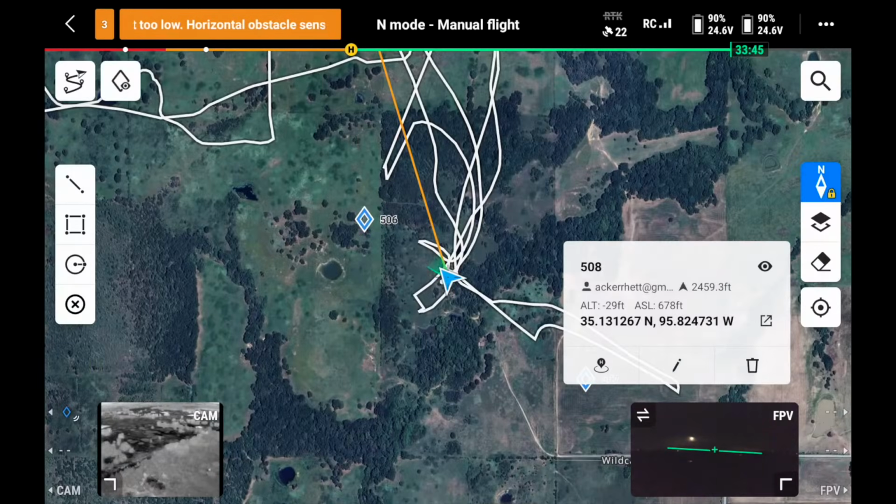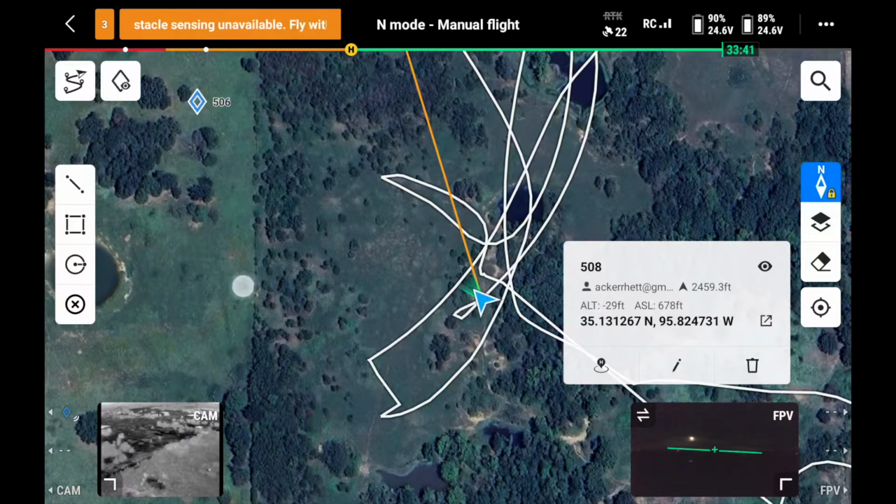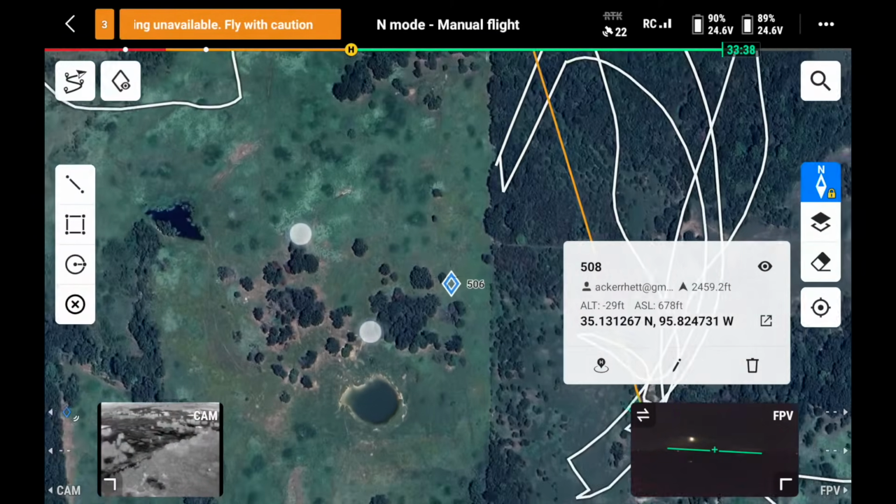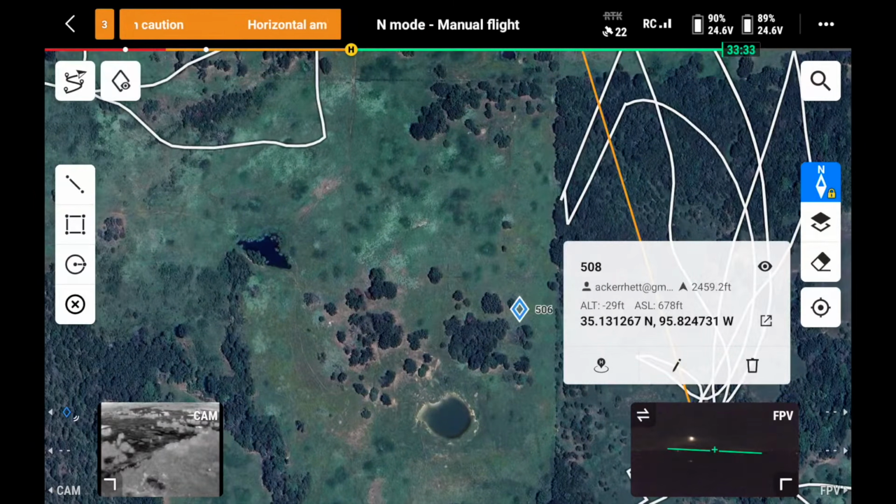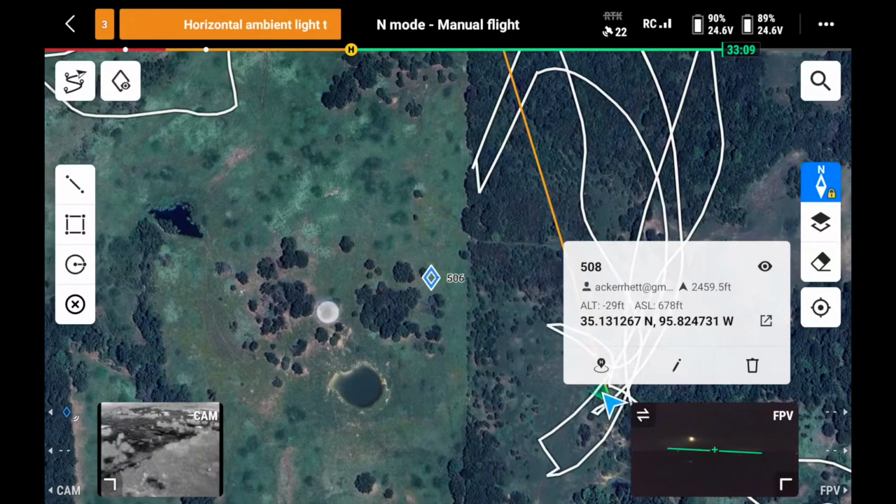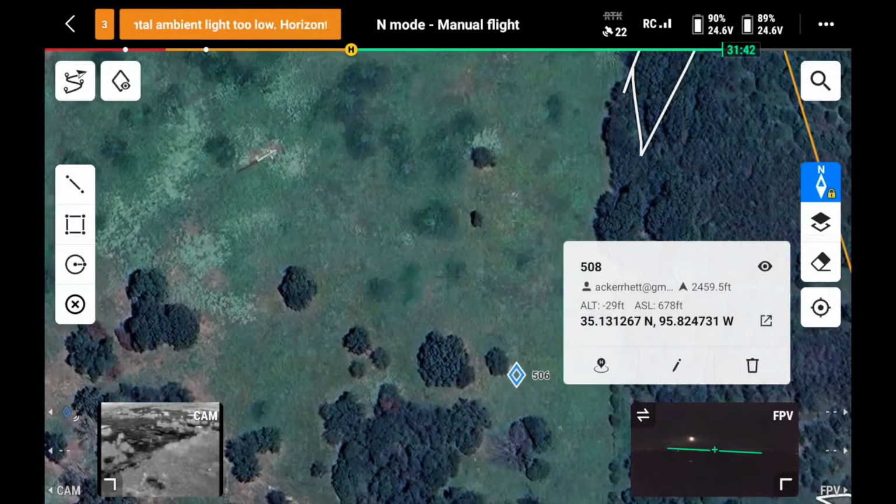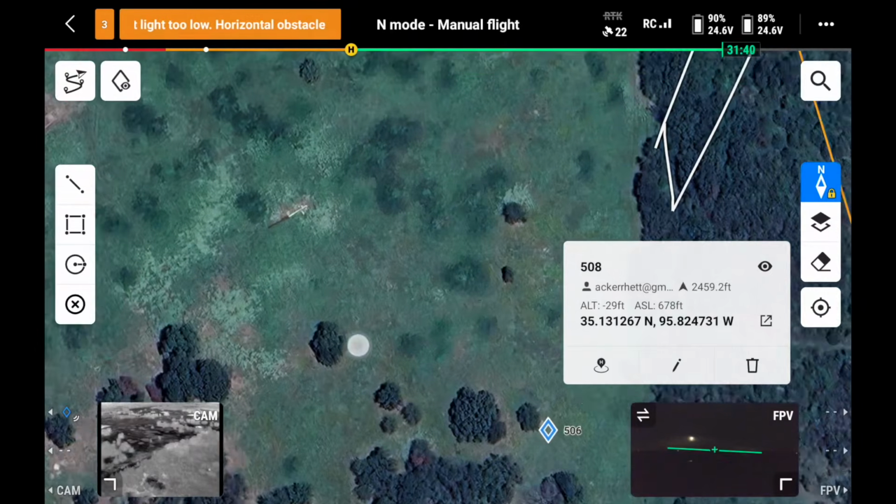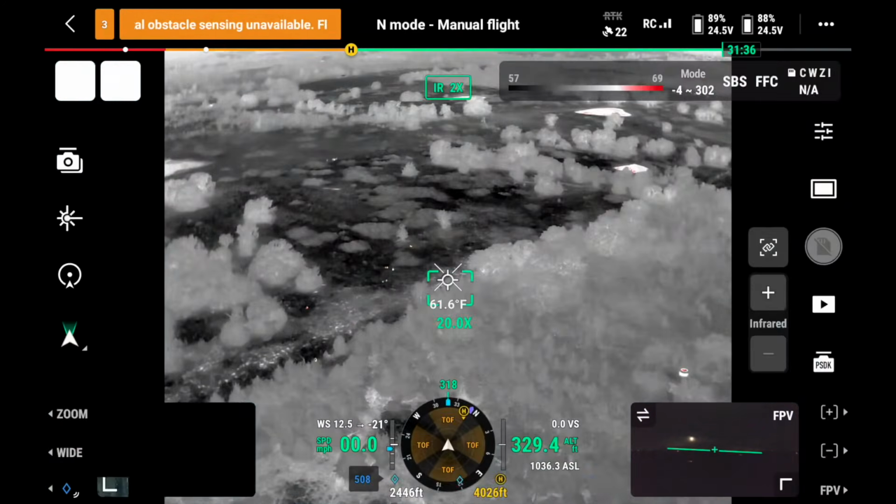Those guys are about 300 yards away. Those fellas are right here. Yep, that's what I just did right there. They're about 300 yards. You see all those big green splotches? Those are briar bushes. Yeah, it's gonna be tough to see through that.